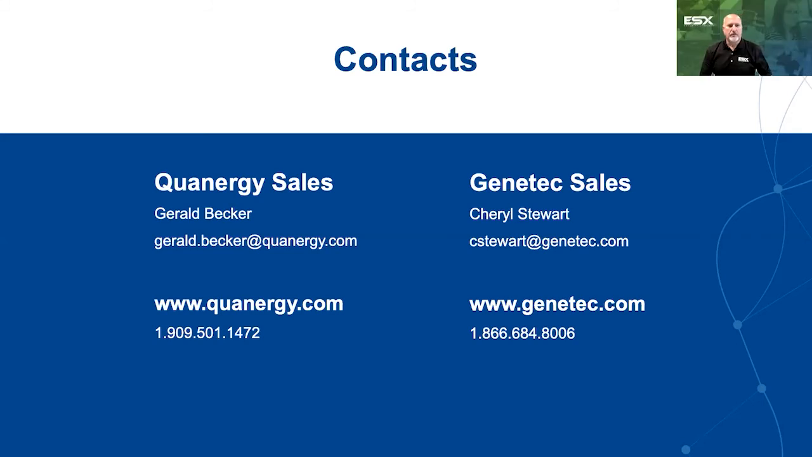And kind of a follow-up to that, is Genetec able to import zones from the Cortex? I believe that's a question for me. Yes, we are able to import zones from Cortex directly into Security Center.